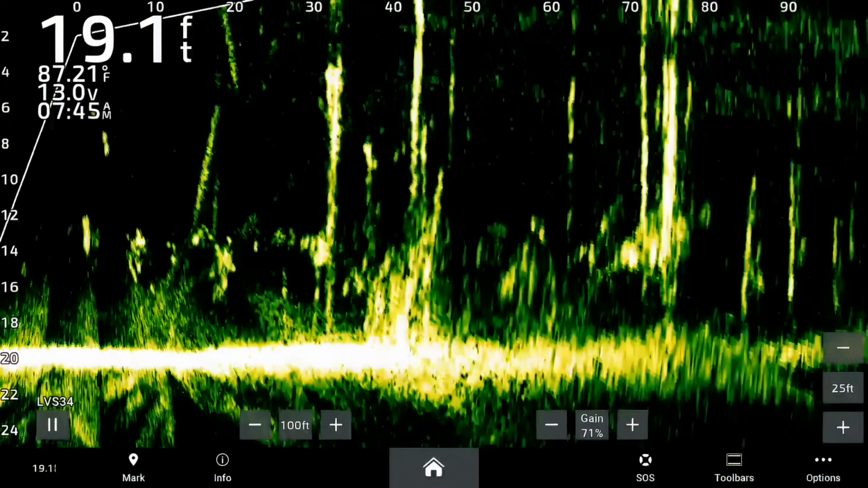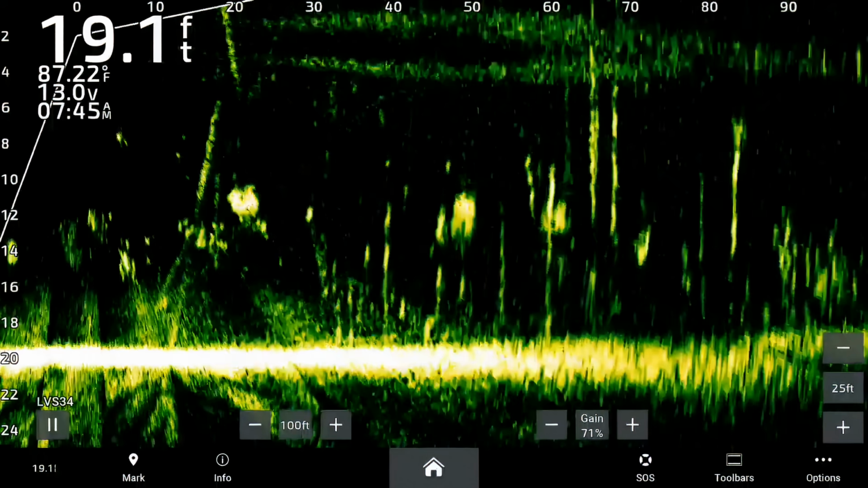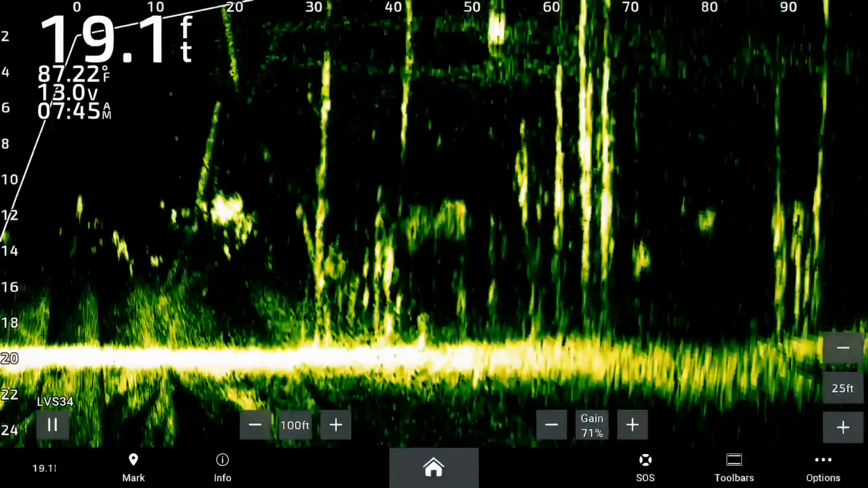And as good as Livescope is, it can't look through everything, if that makes sense. It can't look through shad and trees. It's going to miss things because of that. And I wanted to show you this video to show you what happens, or if you see this a lot and you don't see this so-called perfect screen that everyone shows you on social media, this is why.